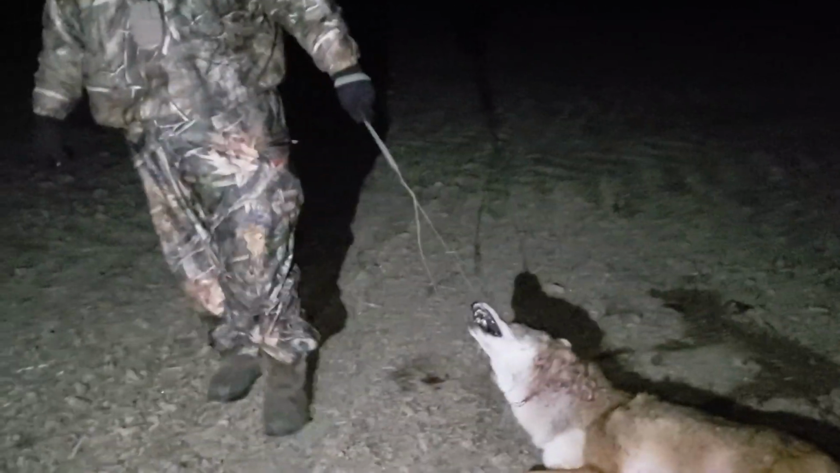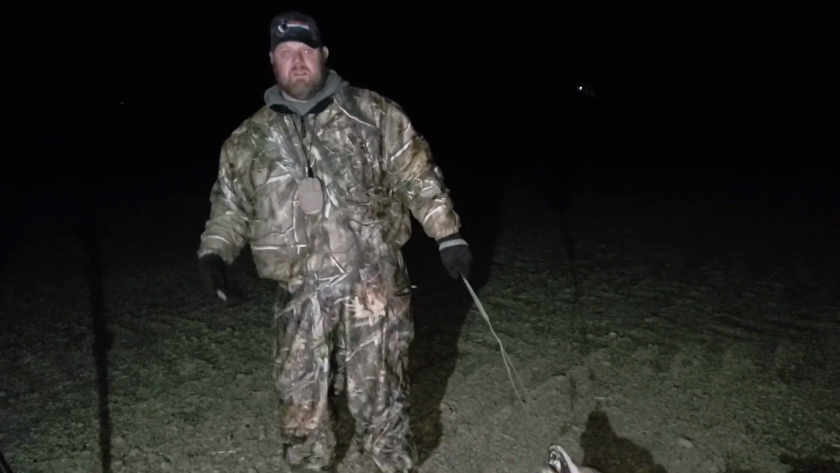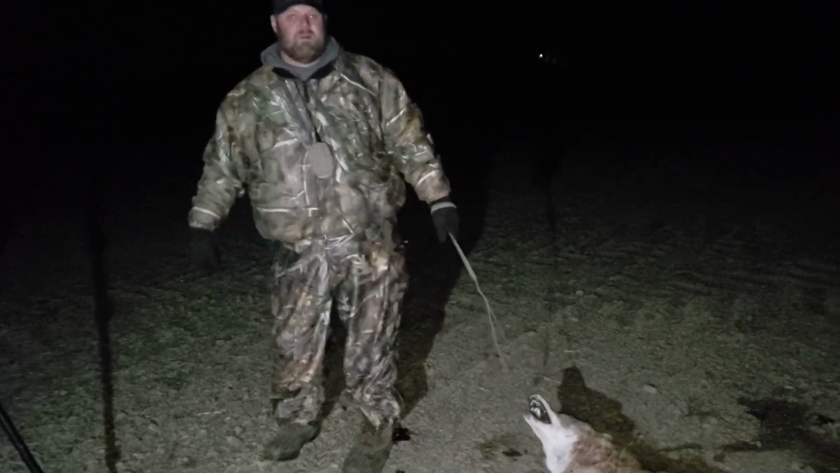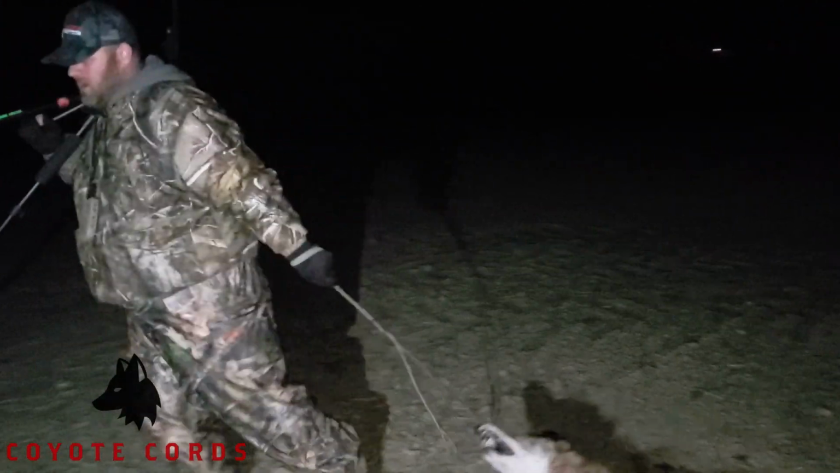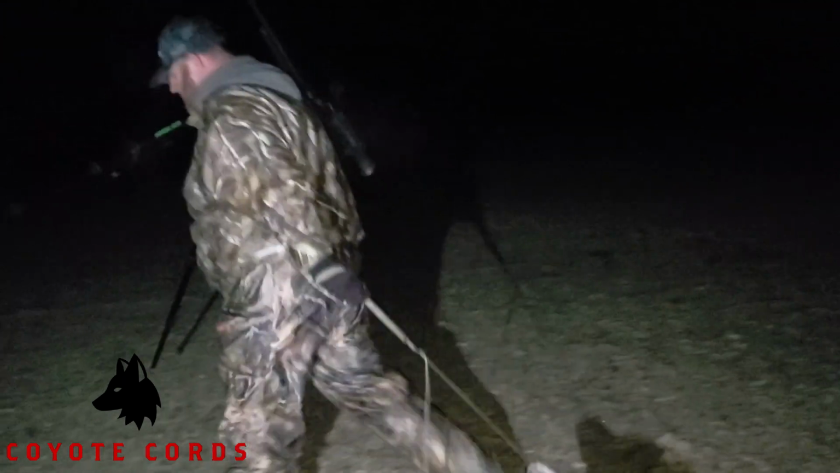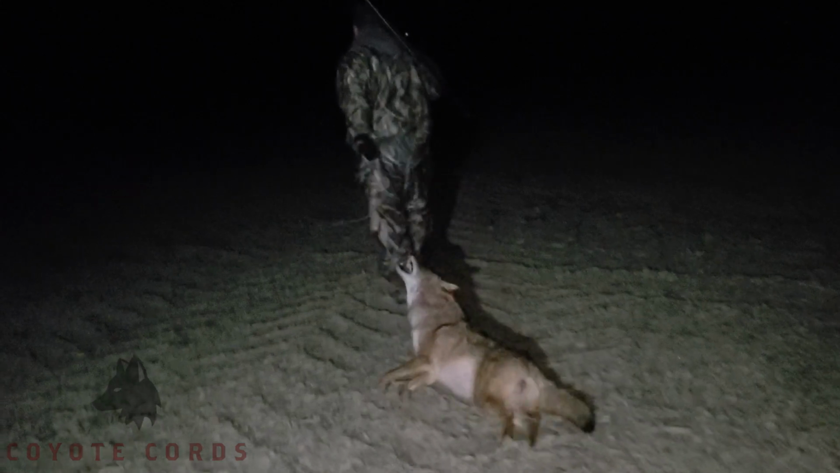These old coyote cords, man, you gotta get you one, because even for dragging your deer. I used them for squirrel hunting this year, so I didn't get ticks all over me. Makes it so much easier. It's a heavy dog. I'm glad to have this thing.